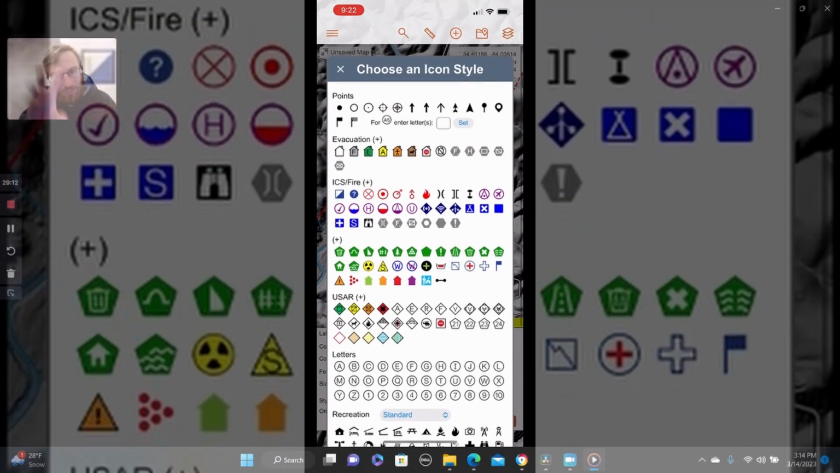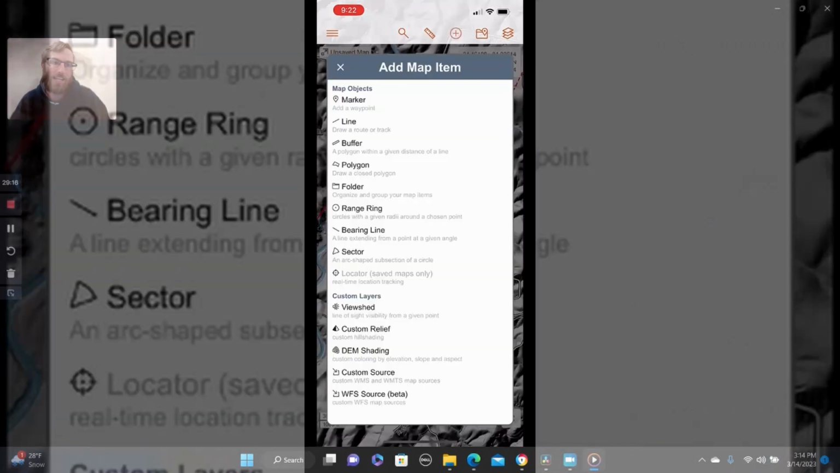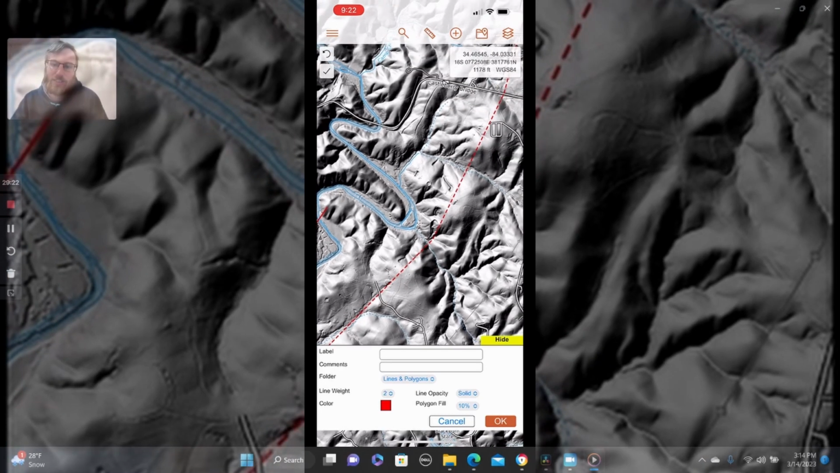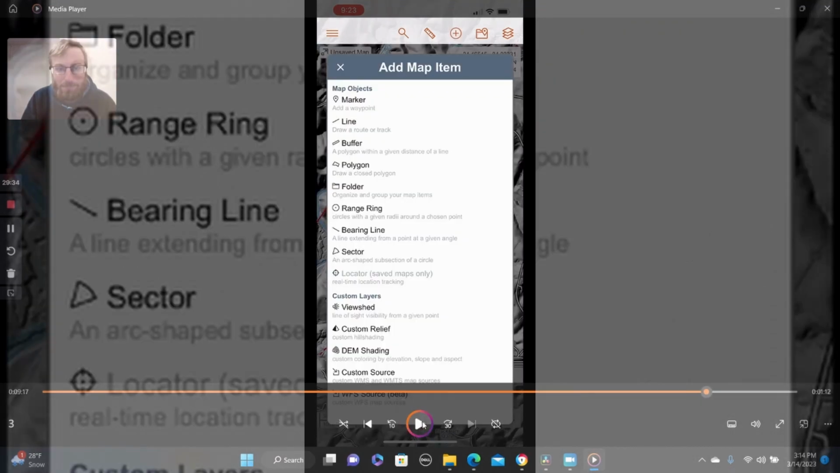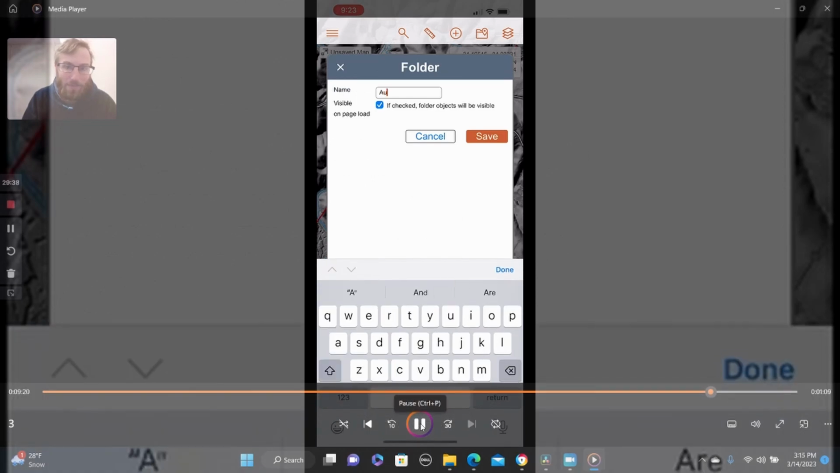There's a bunch of little different icons in here. You can add your own icons, including like the pick and axe, pick and shovel icon, and other ones. It's just a super useful app. It is by far the best one I have found for gold prospecting. You can add a polygon. But yeah, it's just by far the best app I have found for prospecting.